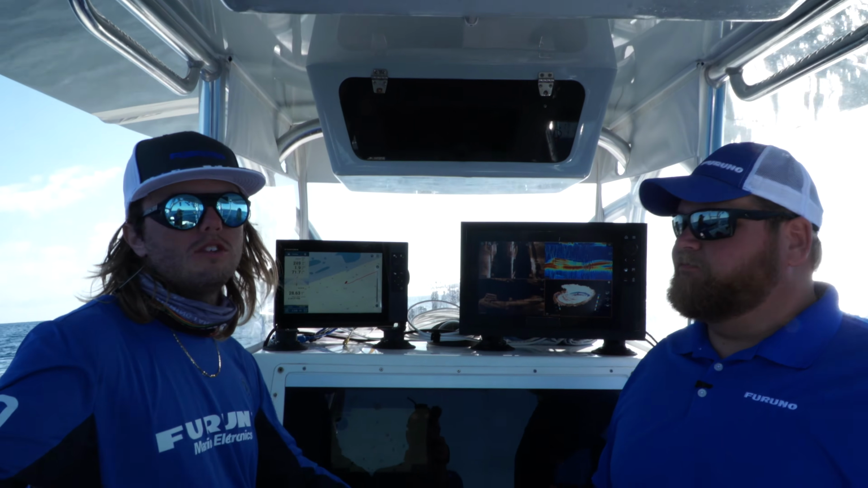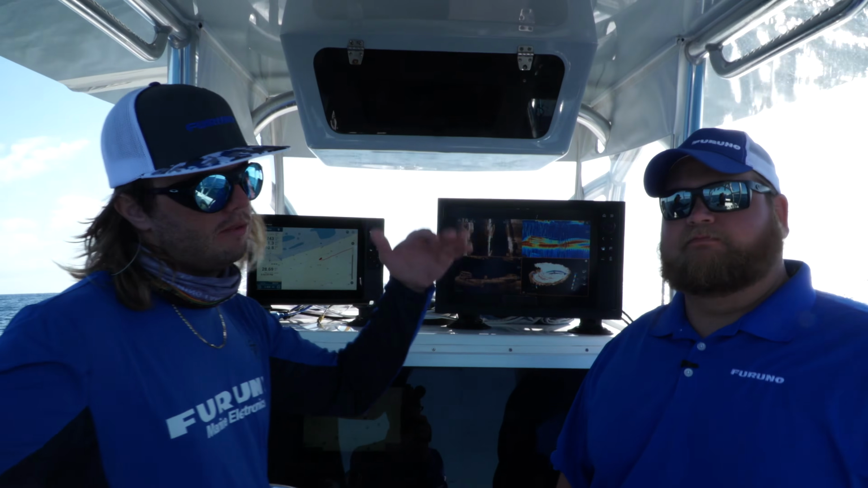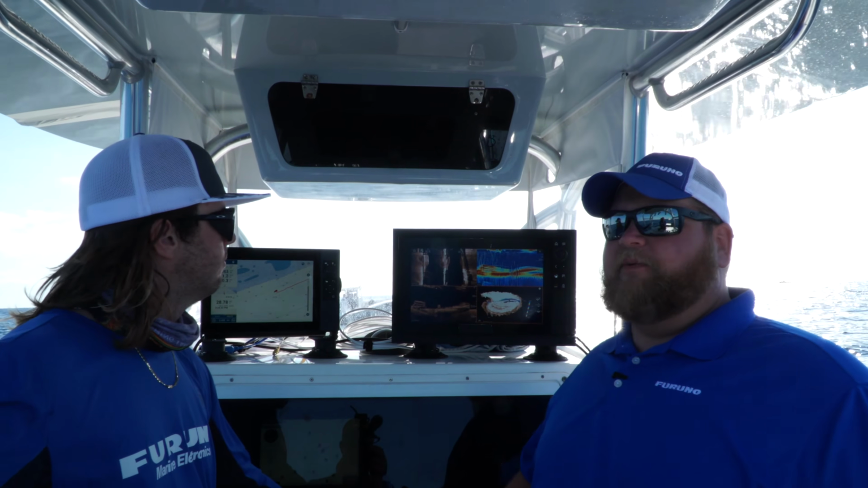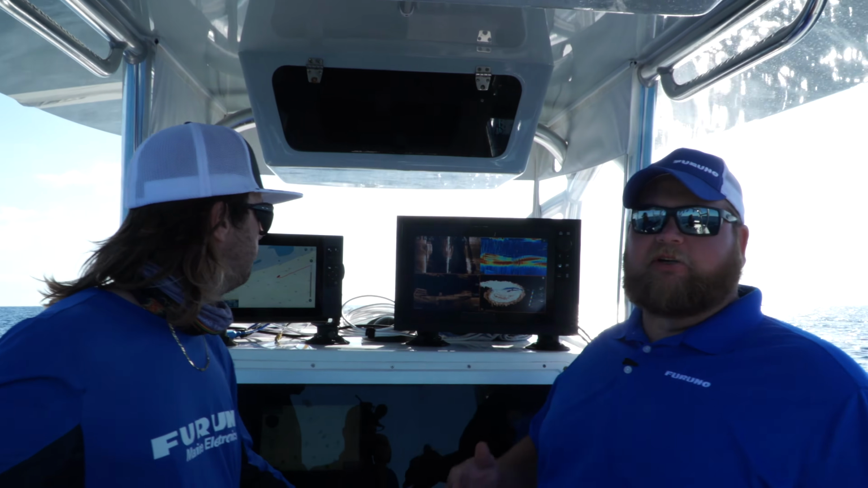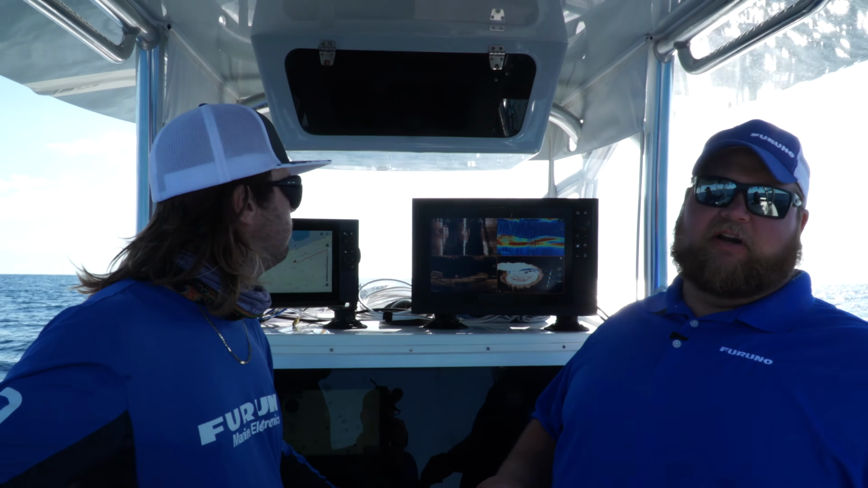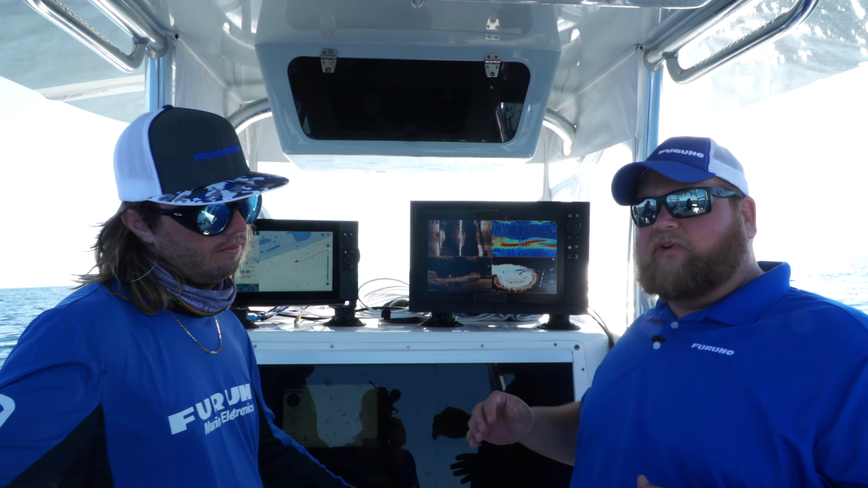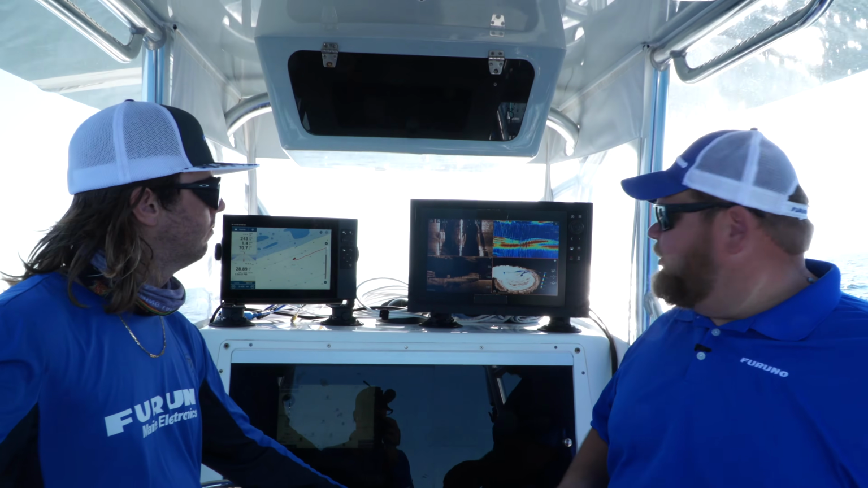Get a lot of good contrast from fish to the bottom to the ship and everything. So being in here at 110 feet, we should definitely be able to see some good structure. Mark up some nice fish here on this down scan, side scan transducer. So we're gonna pop into the screen and show you what we're able to mark.